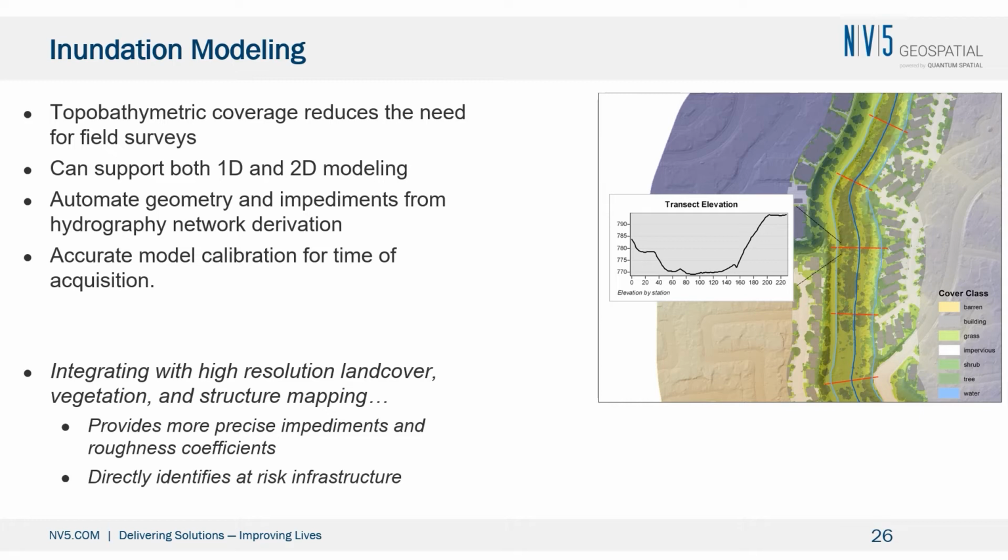I think utilizing this information to inform the impediments and roughness coefficients is potentially going to improve the accuracy of the H&H or the inundation models, and gives an immediate picture of at-risk structures and areas. The last thing I didn't touch on is, because we're flying this and mapping the wetted extent while we do it, you get an immediate model calibration for that time and flow of acquisition, assuming there's a gauge or something that you can use to understand how much water is moving through the system at the time.